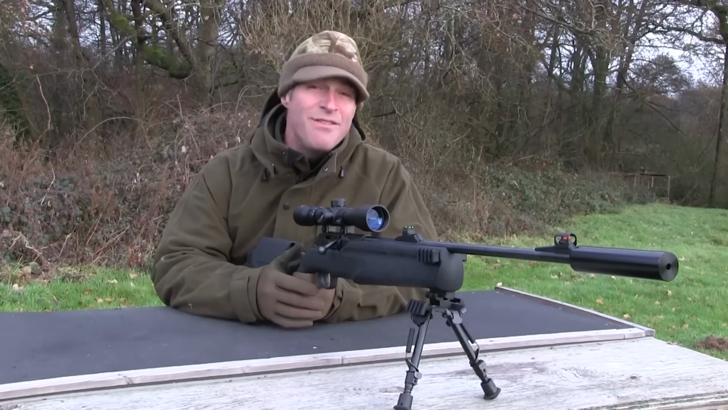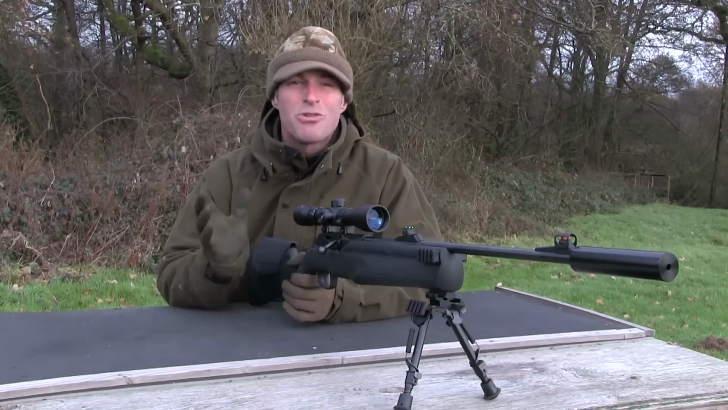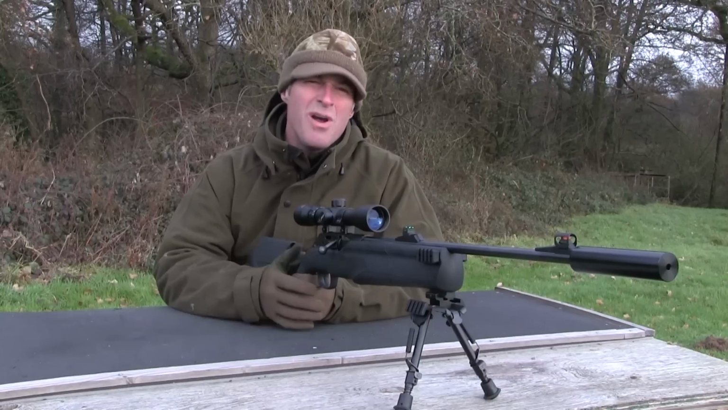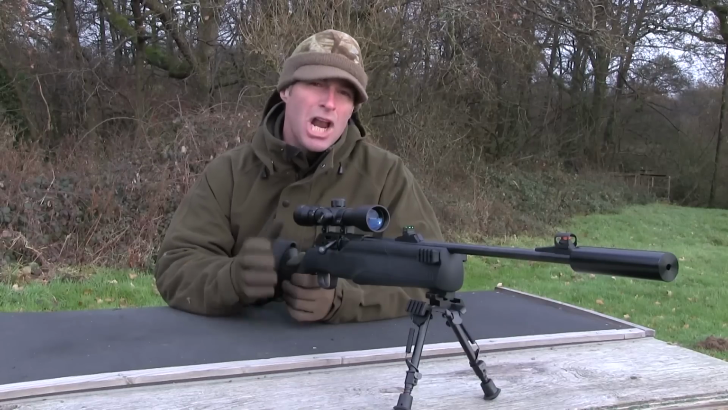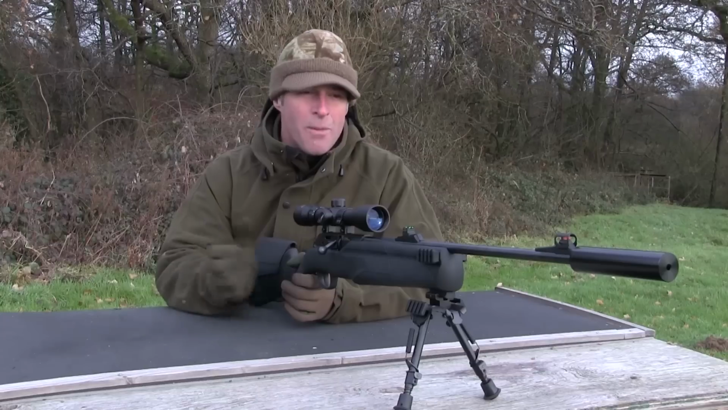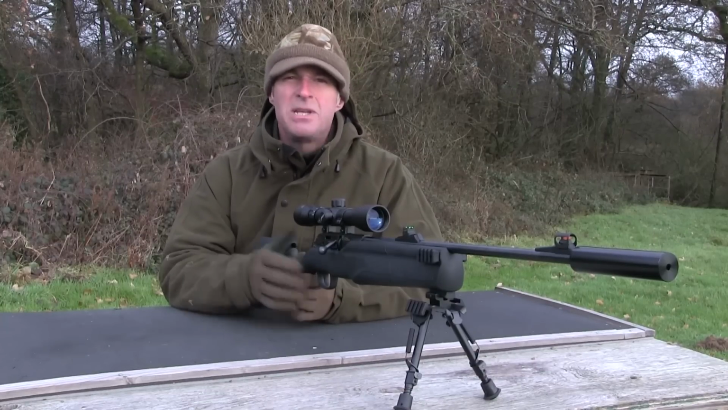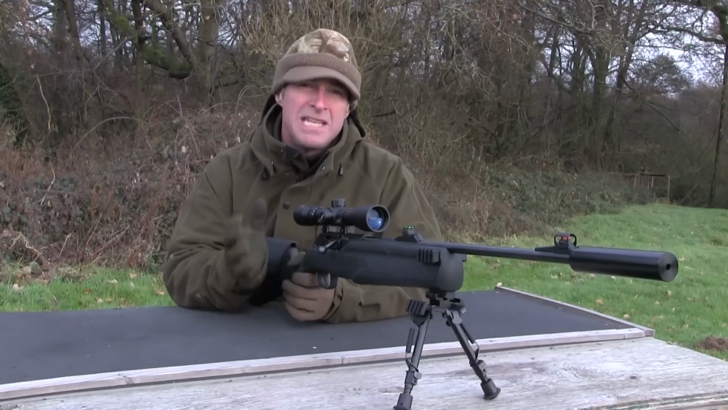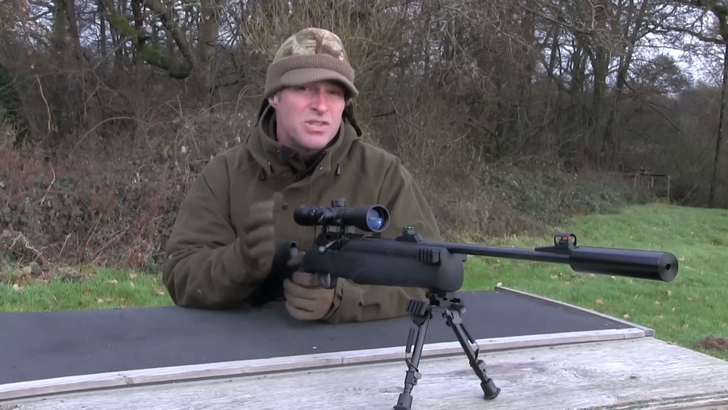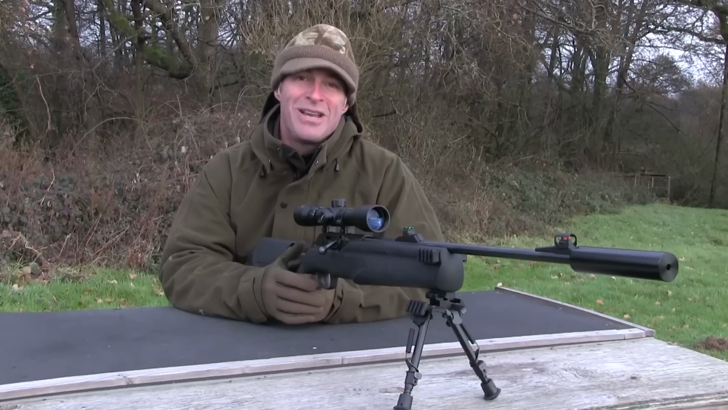The Umarex 850 M2 Empire kit is a brilliant package. It's great fun to shoot, and although I reckon it is really primarily a plinking gun, it is up to close to mid-range pest control. If you fancy the idea of recoil-free shooting but don't want the hassle and expense of the charging kit associated with a PCP, this is a serious option, and with all those extras, it's also very good value for money.